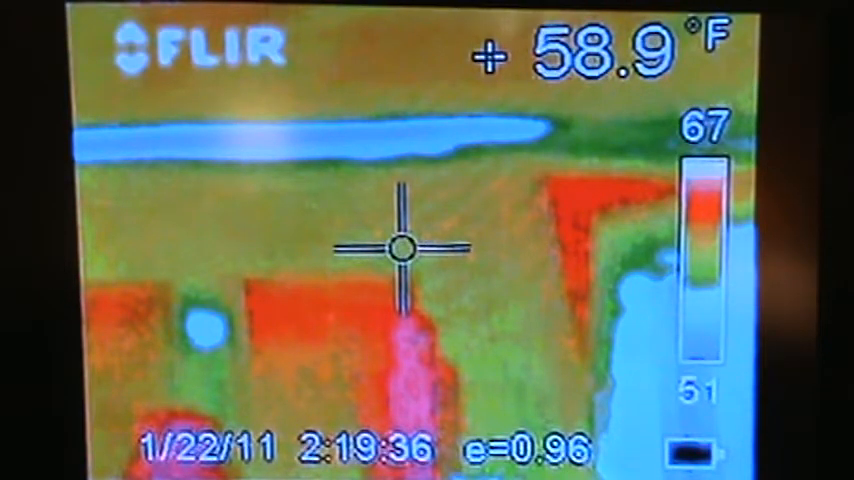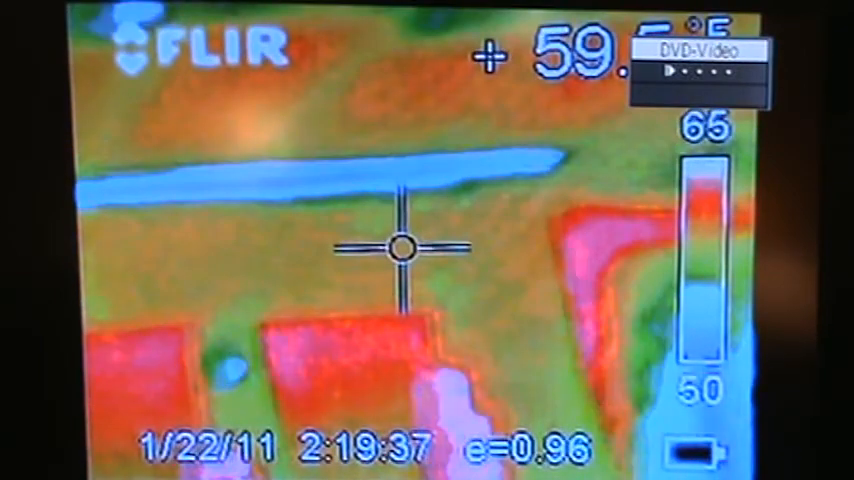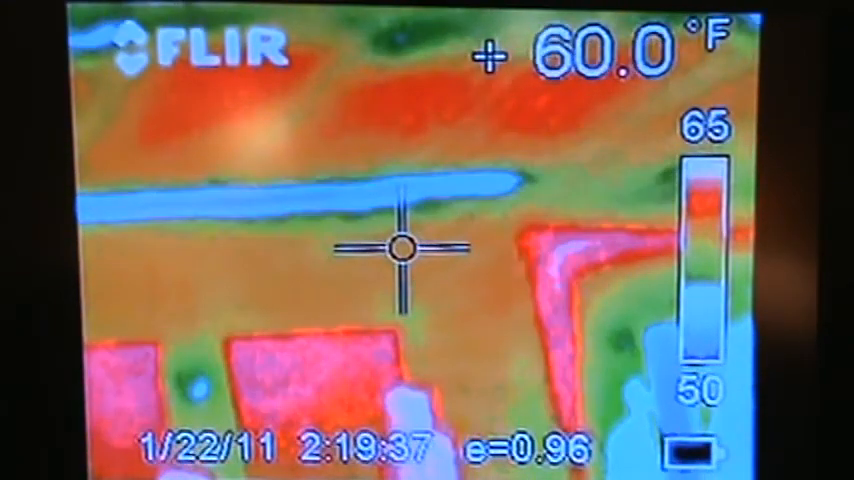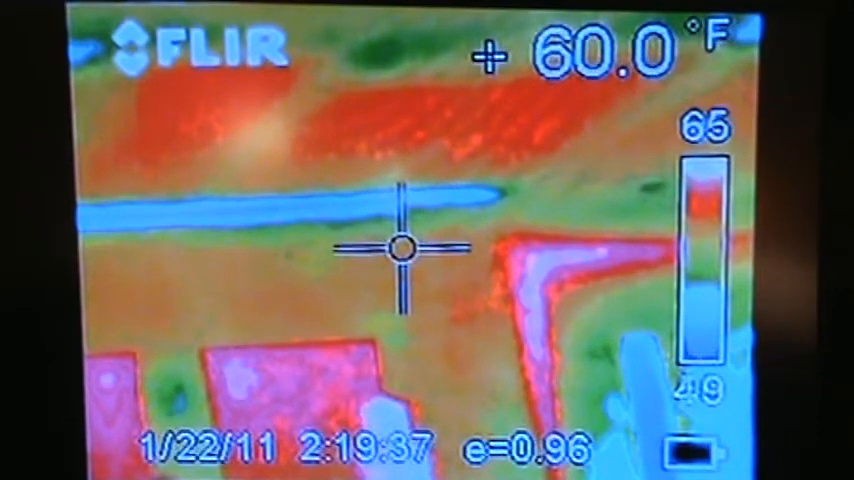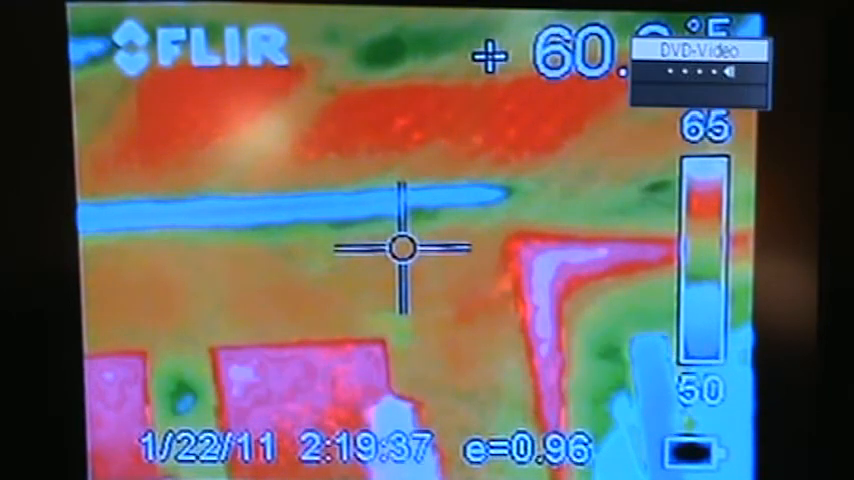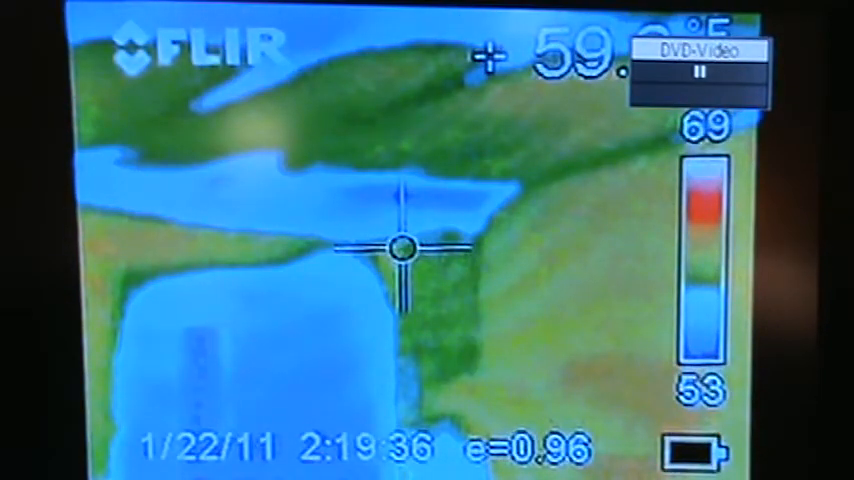Now we're going to play this in slow motion, continue it, and watch how the body there changes in temperature. Now it goes to white. And there it appears that it turns to the right, and it'll kind of wobble back and forth. So let's back up and play it at regular speed. You'll be able to see a quick change in the temperature difference, and you'll see how what appears to be an apparition moves.